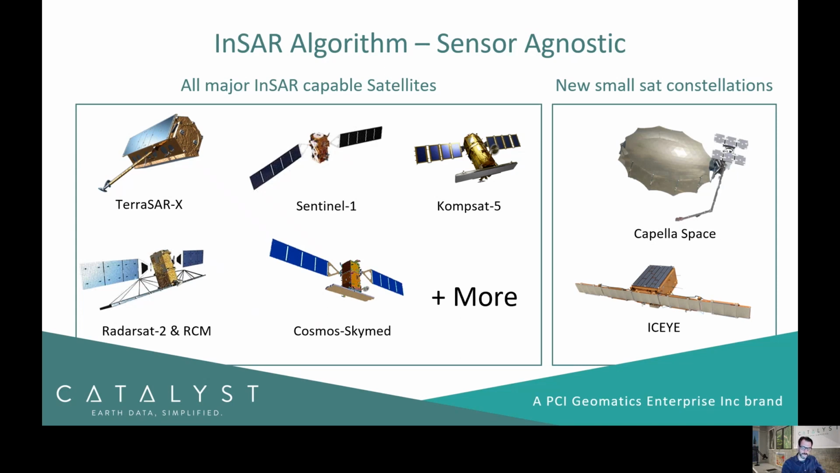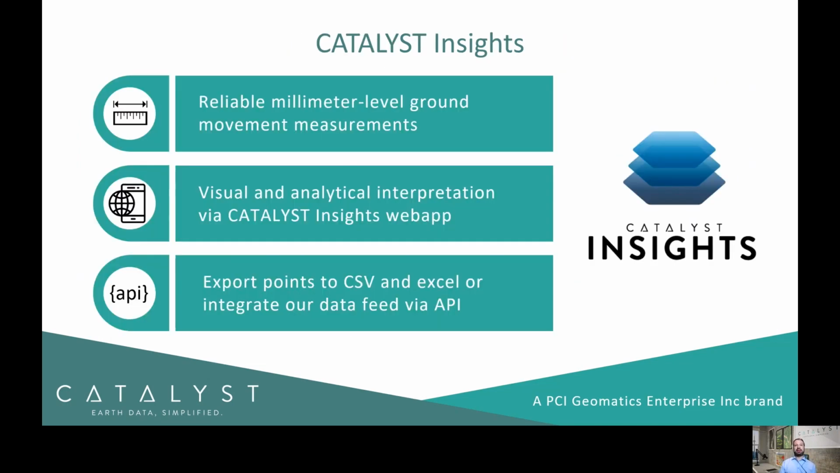So at this point, we're just going to wrap things up and just wanted to quickly highlight what we're able to deliver. So once again, through our Catalyst Insights product, our solution, you are able to provide reliable millimeter level ground movement measurements. There's a variety of ways for you to consume this information. So we have, as Kevin displayed here earlier today, the Catalyst Insights web application where you can visualize, analyze, and interpret the data feeds, so the ground displacement measurements.